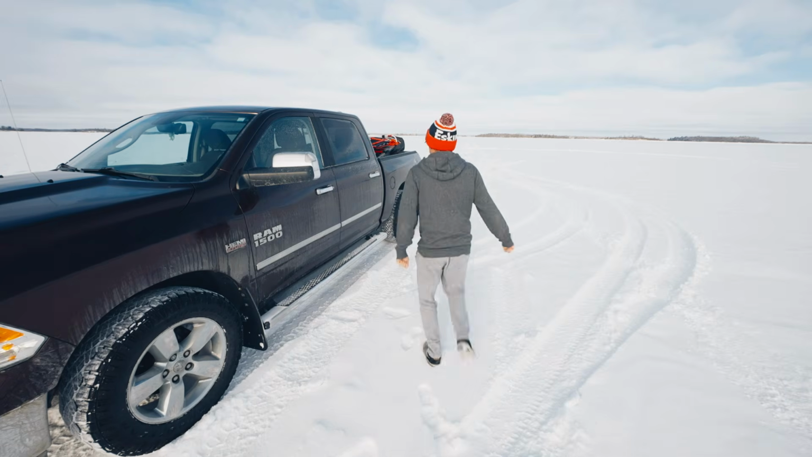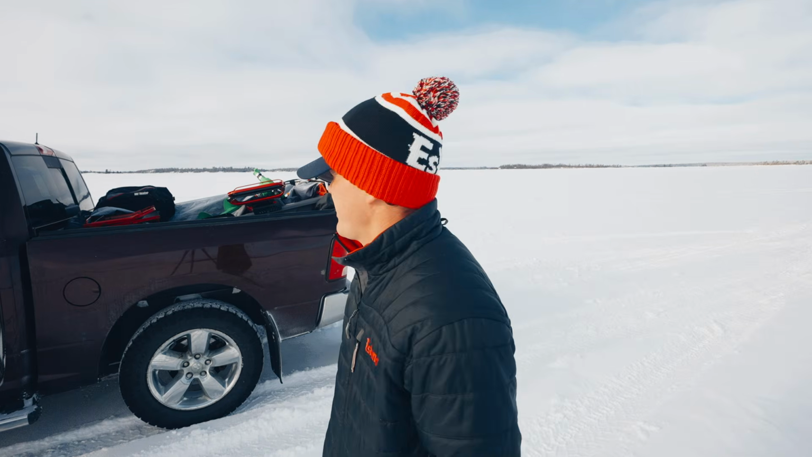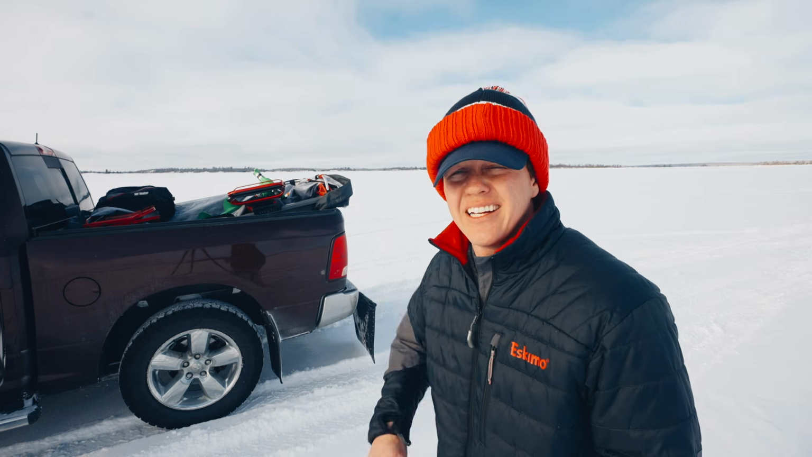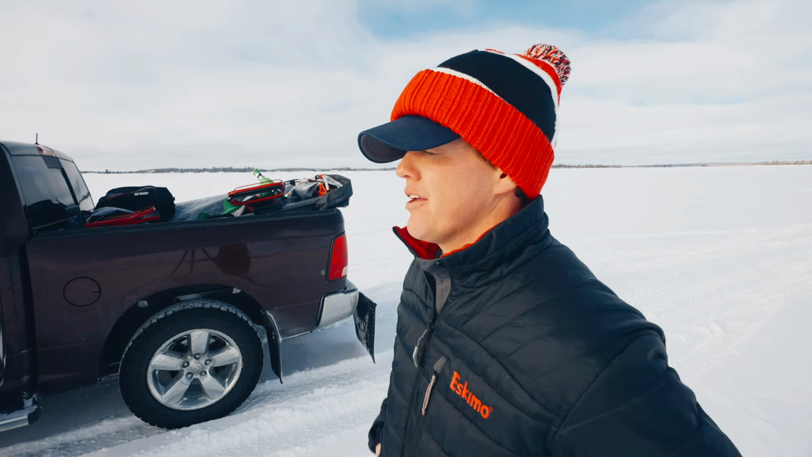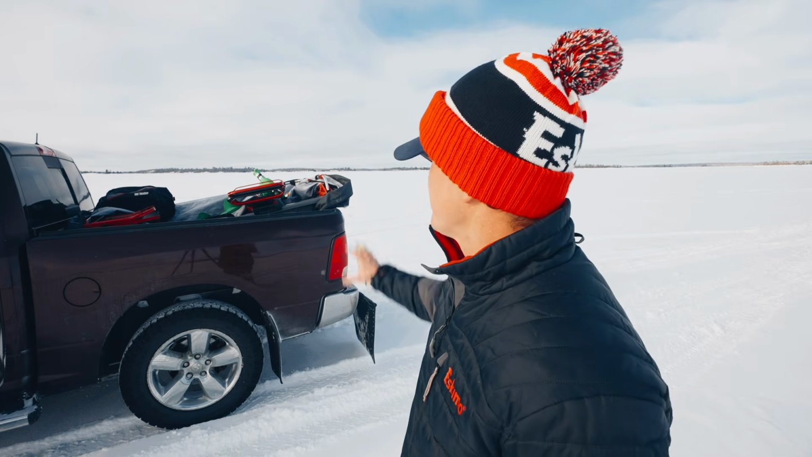I need to get suited up. Today we're fishing out of my flip over. I keep it in the back of my truck for a lot of the winter, just makes things a lot easier, but it's the Eskimo Escape 2800. It's actually big enough to fit my tripod in there and to film, which is super nice. Obviously a pop-up gives you a ton of room, but just for staying mobile, this is pretty sweet.